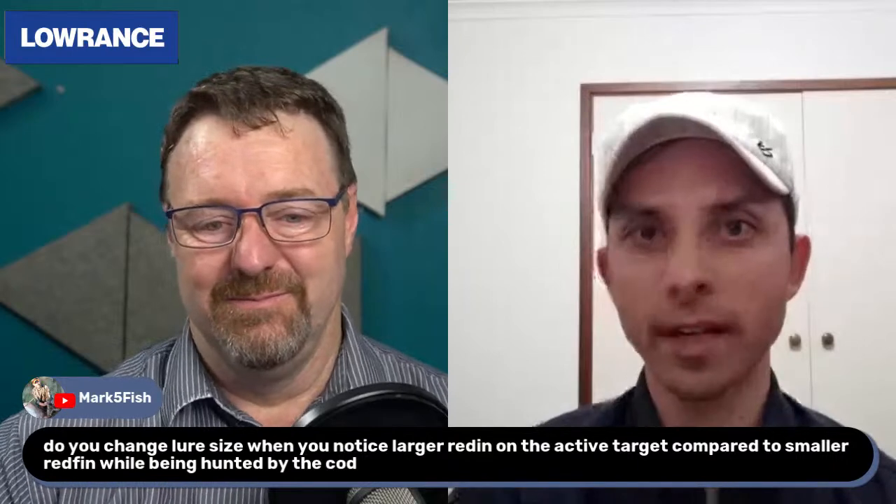Yes, so if I want to catch a bigger redfin, I'll change to a bigger lipless crankbait and get it to the bottom faster, because those bigger redfin tend to sit at the bottom of the school. But in terms of Murray cod, you don't need to go too big. Cod will eat anything. Elephants eat peanuts. That's the classic saying, and I've experienced that many, many times. So it's more so getting your lure to the bottom faster.